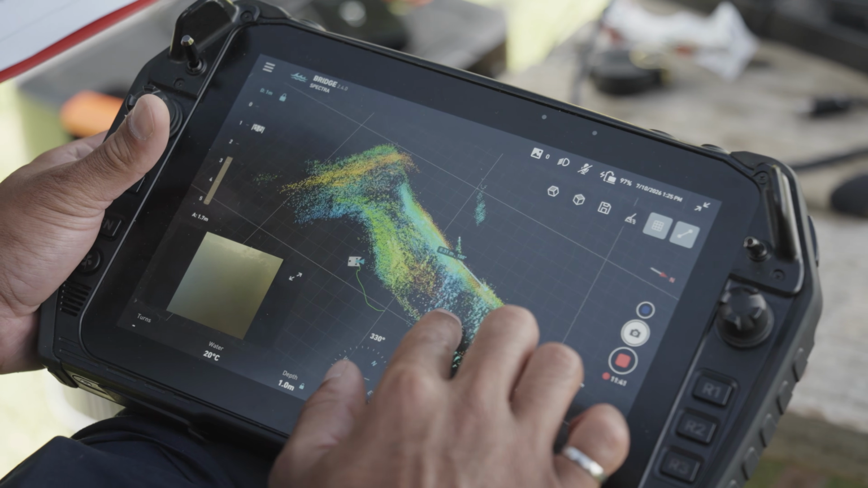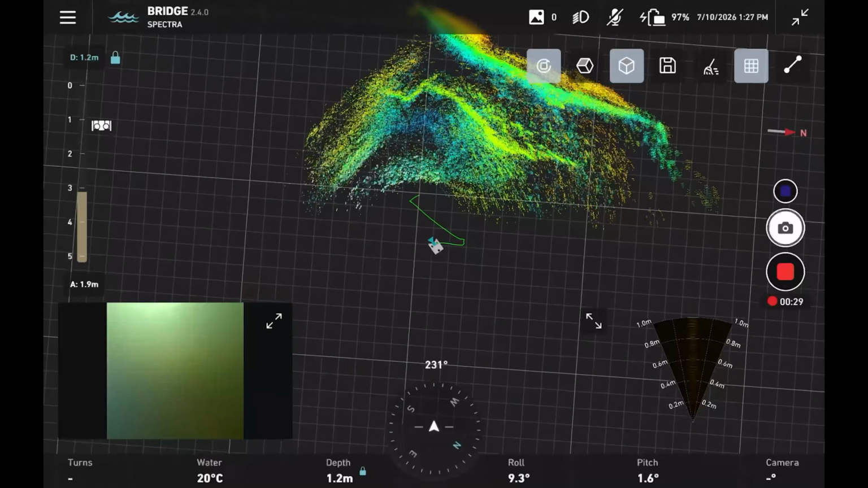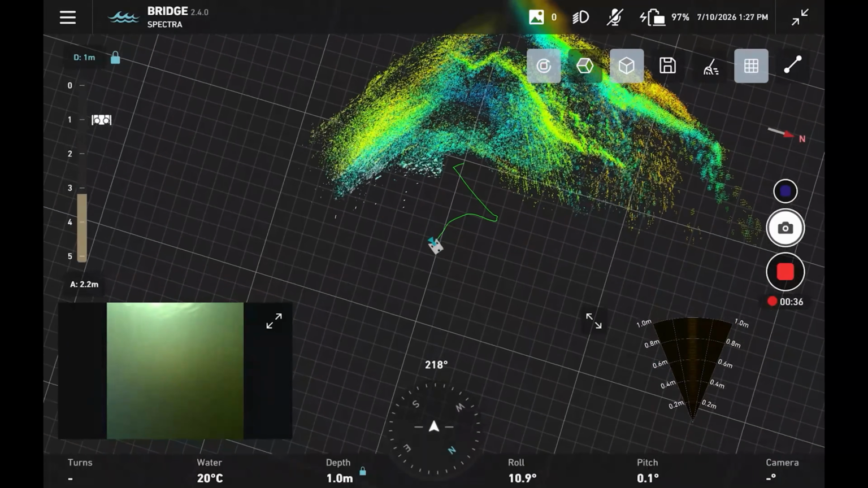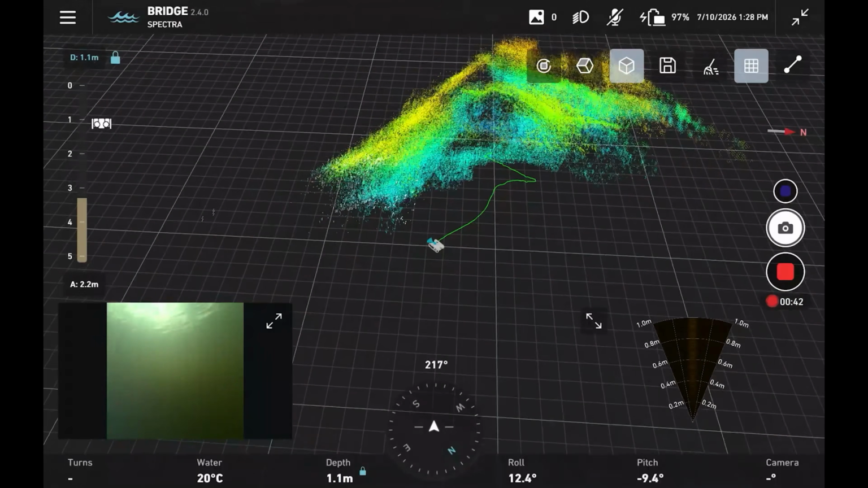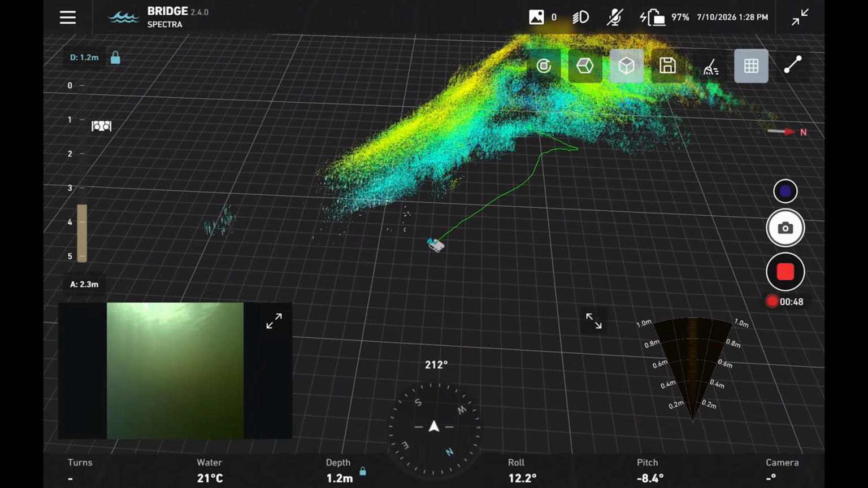in 3D. So I'm going to do a bird's eye view inspection of the hydrodam now with the sonar SLAM, starting on the corner with the trash racks, get into a lateral with the dam, and start moving laterally. So I'm just strafing across the width of the dam wall here.